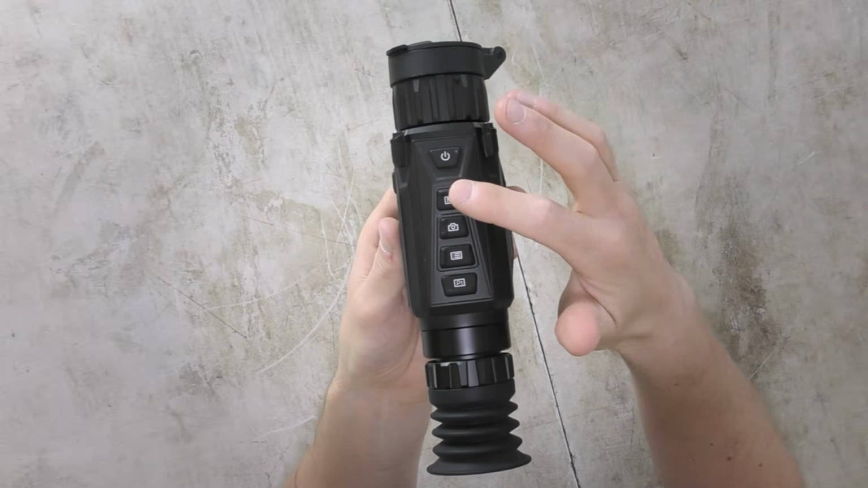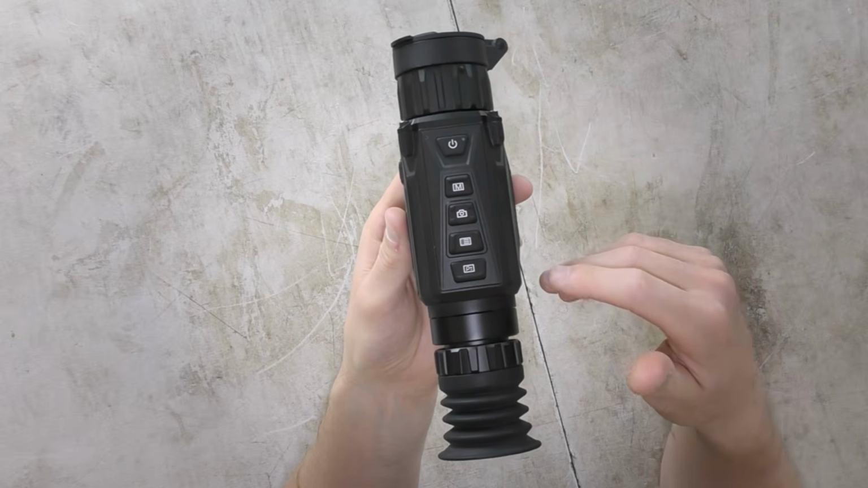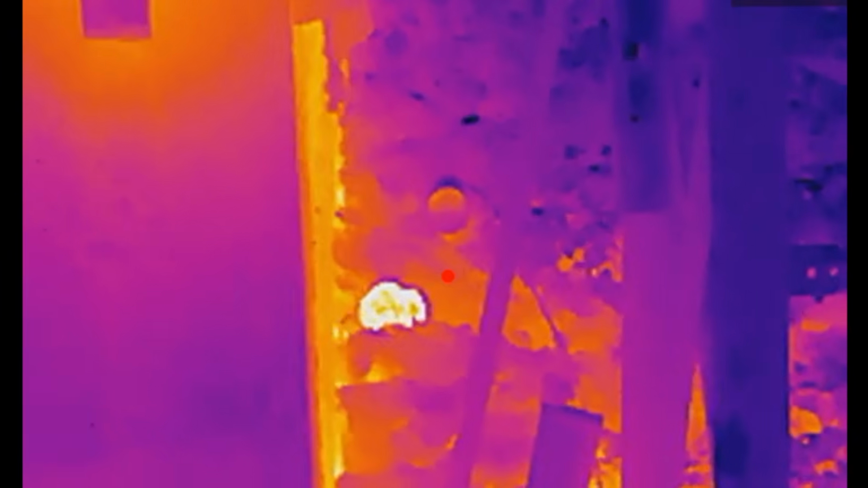So coming down onto the second button is your mode button. Now you can switch between colour palettes, and generally when I'm out rat shooting I'll put it onto a red one, but then during the day I can stick it onto black or white, something like that. And again, it's just personal preference depending on what the environment is.